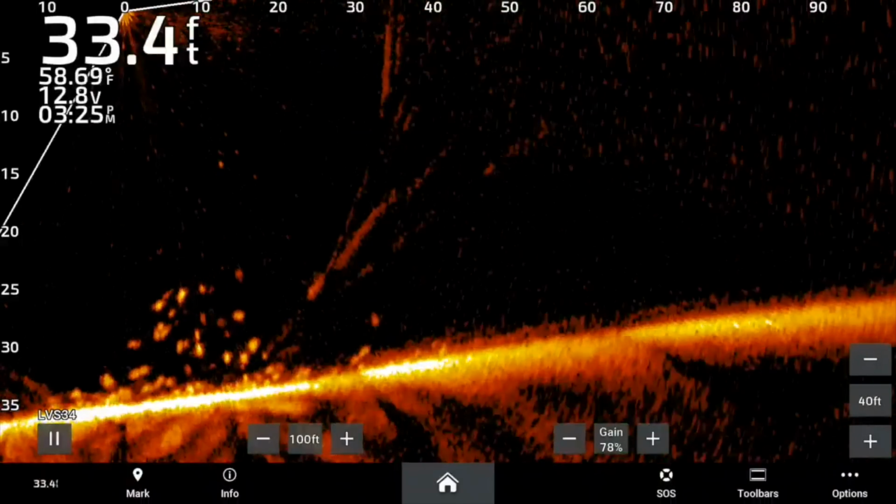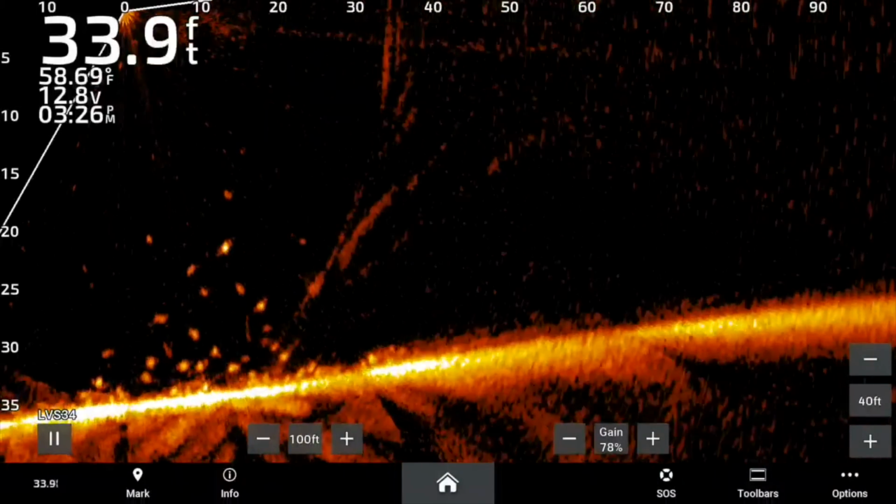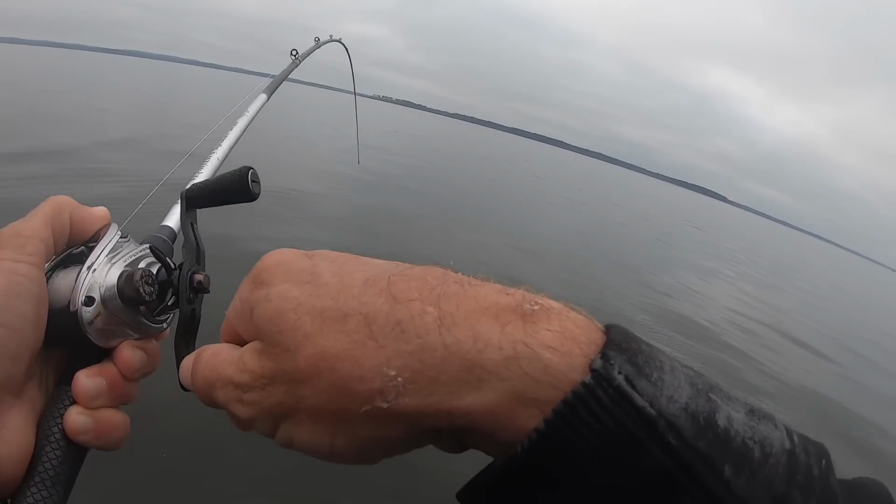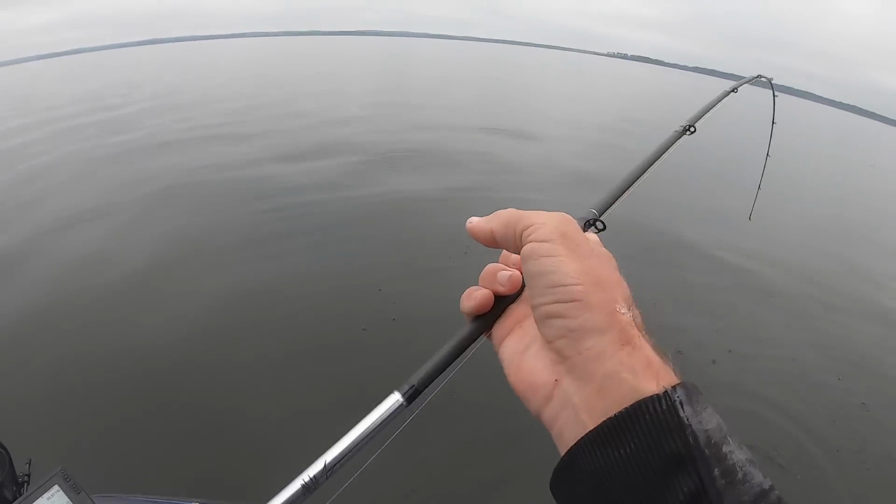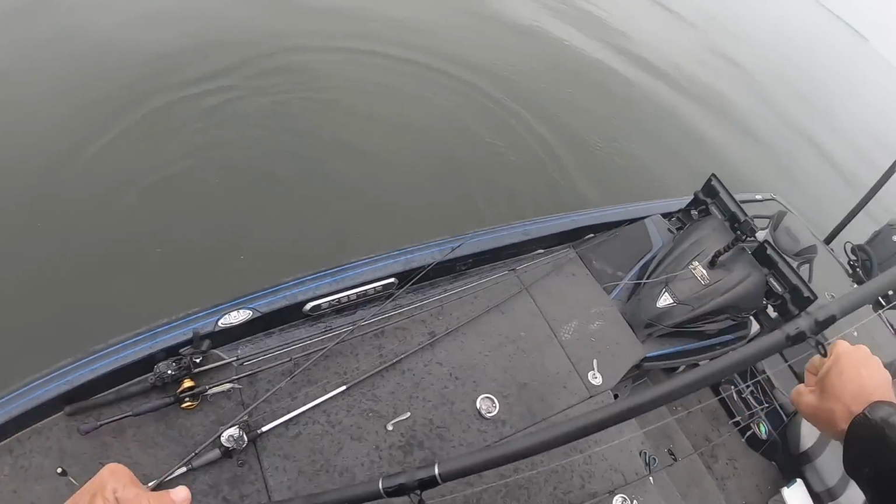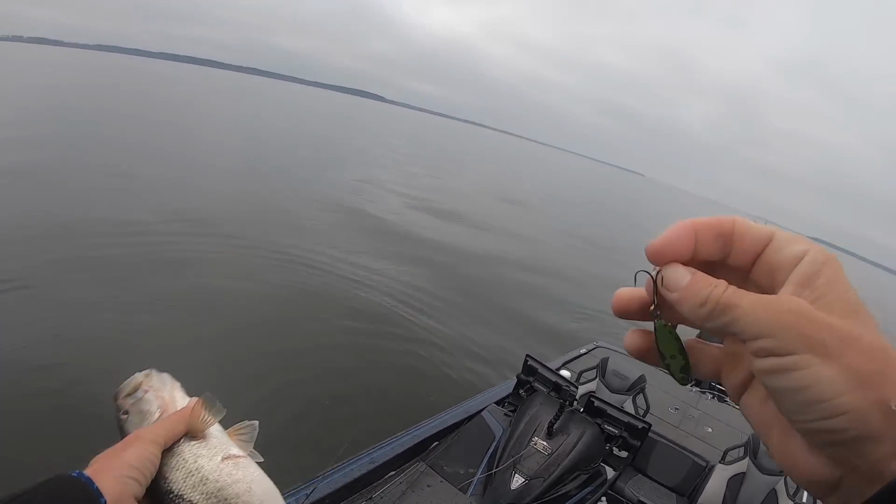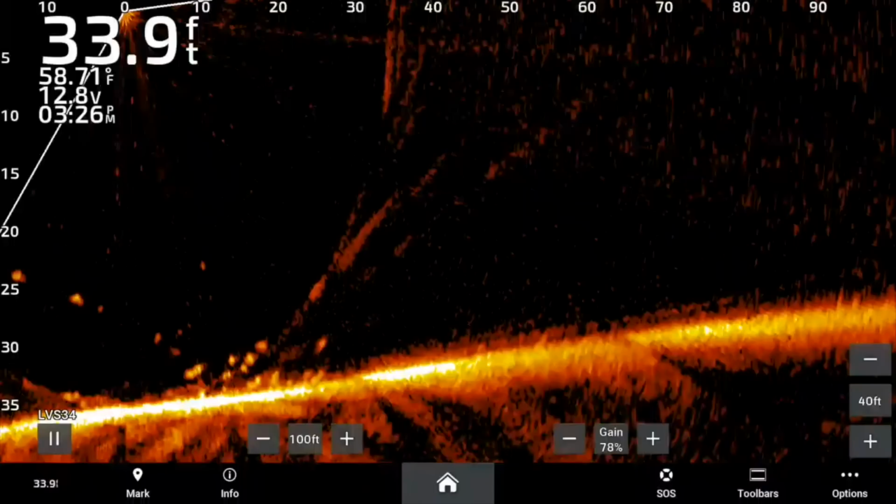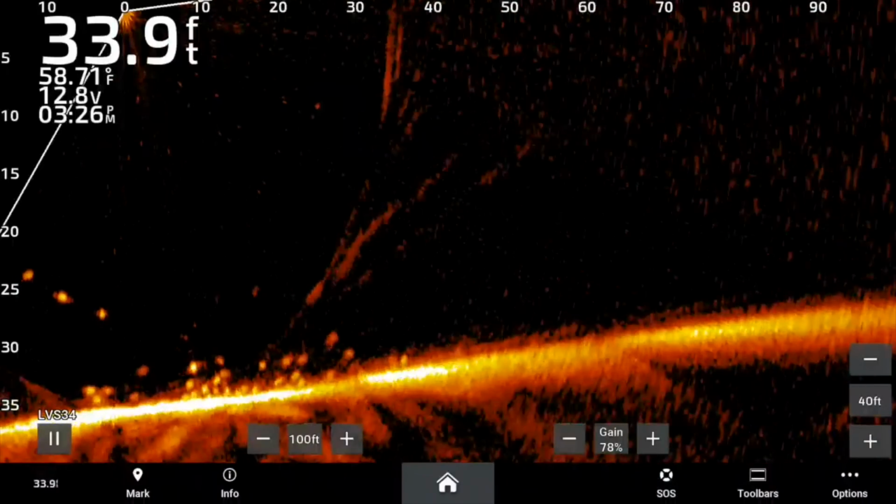I mean, that's how many. It's just hitting the bottom. They're on there. These are all new places too. Like I've never caught any fish here before. Never even, like I said, once you find the pattern, the line's all messed up.